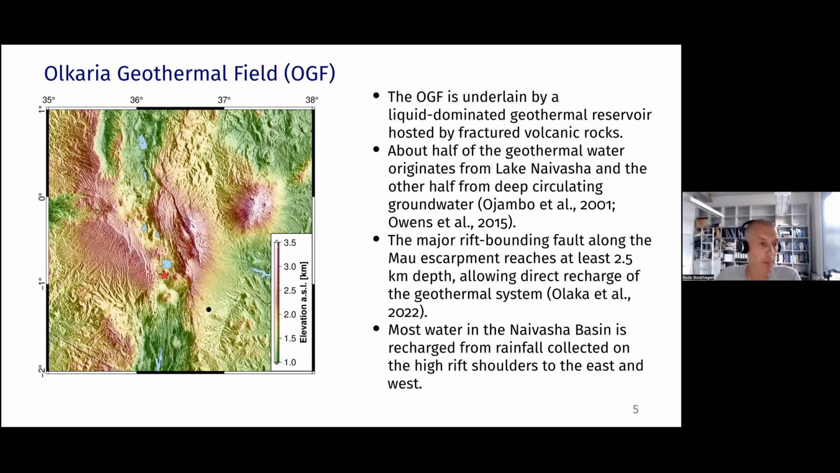The water that is being produced or recycled in here is roughly 50% from Lake Naivasha, and the other half is deep-seated groundwater. The Mau escarpment goes down to 2.5 kilometers depth. And that helps us recycle some of the water and bring it back up.